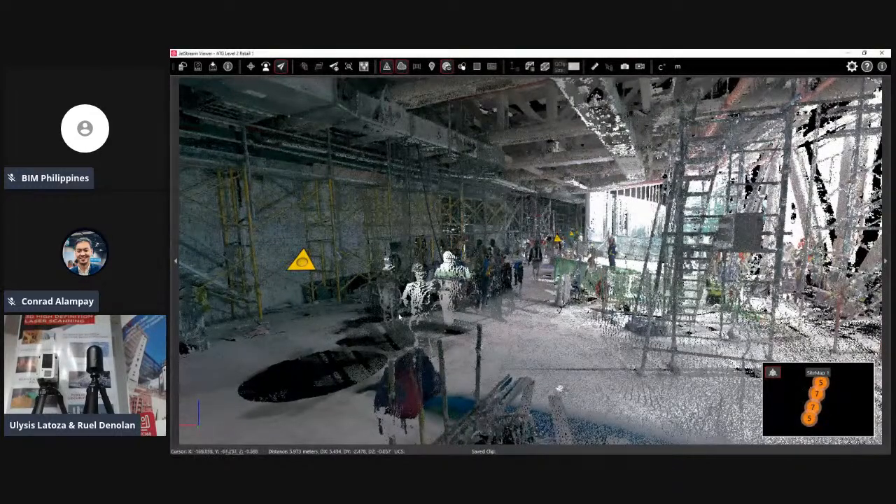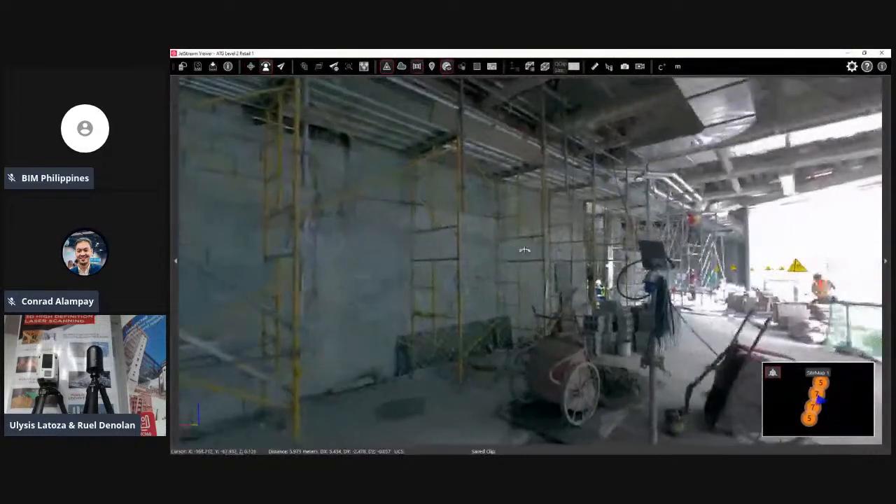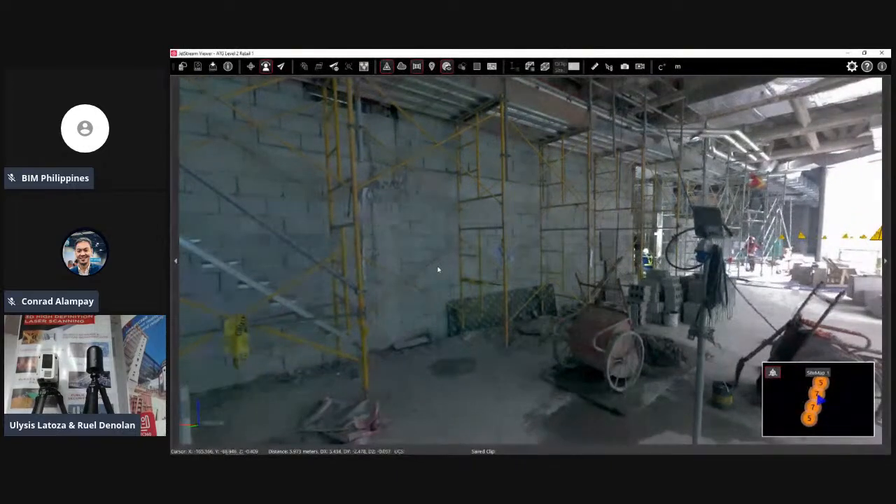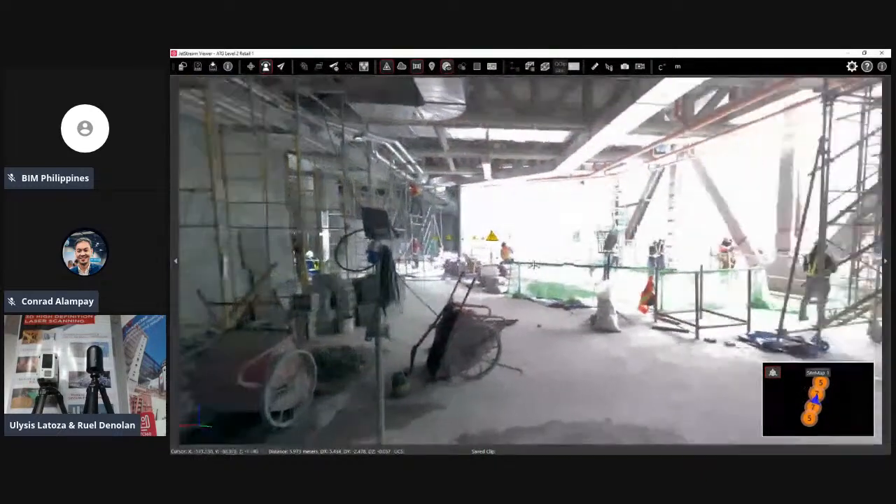Kung mapapansin nyo, this is viewer, no? Jetstream viewer. So viewer talaga siya. You don't need a license to activate this one. This is a shareable data. Also, pwede natin siyang ilagay sa USB as a portable file. So, pagsaksak mo ng USB, it automatically, just one click lang, no? Automatic siya, bubukas na. So, wala kang magiging problema.